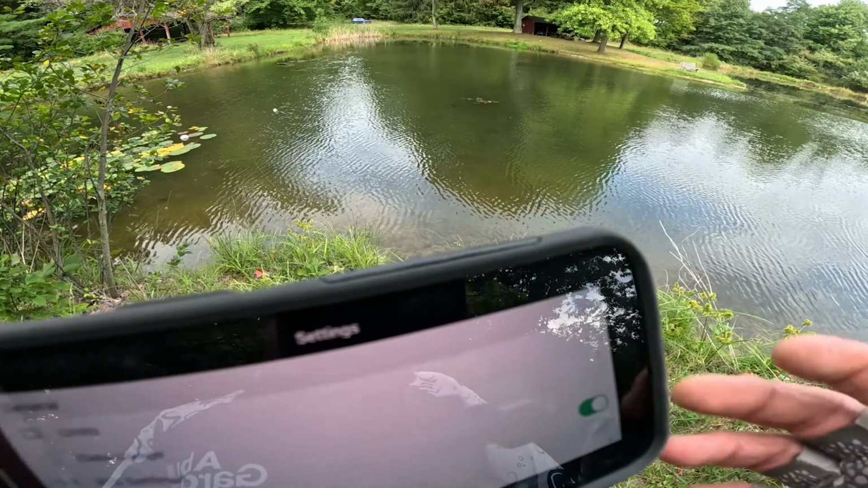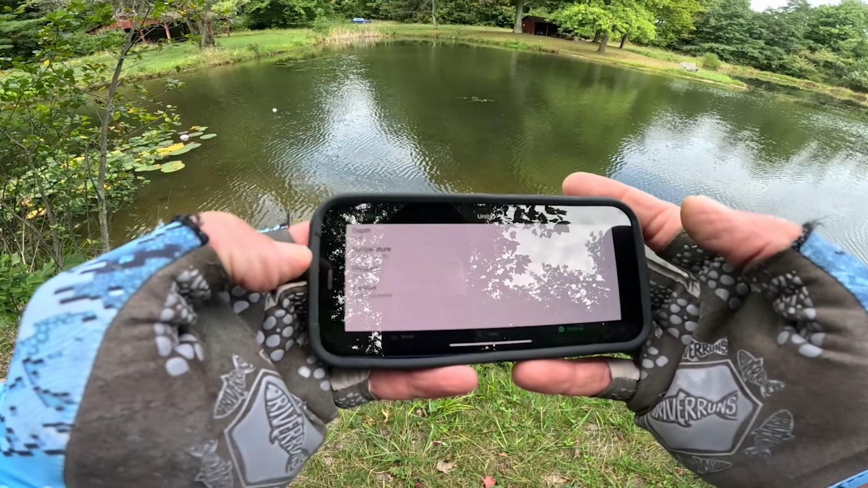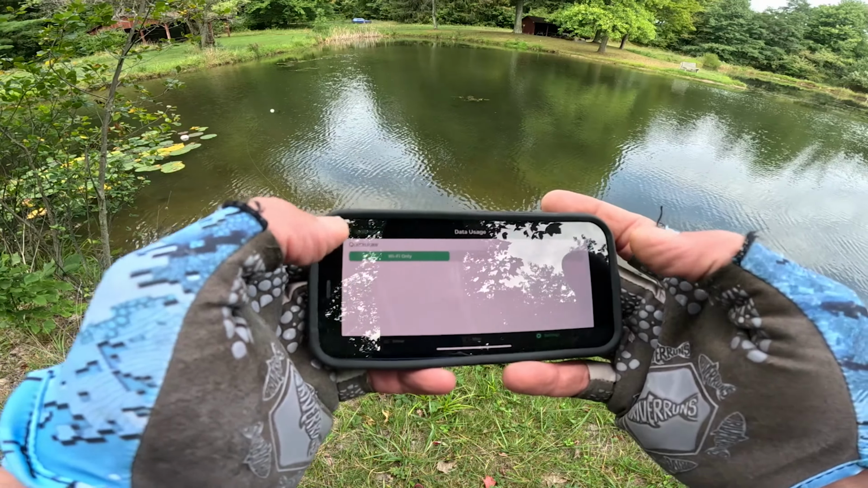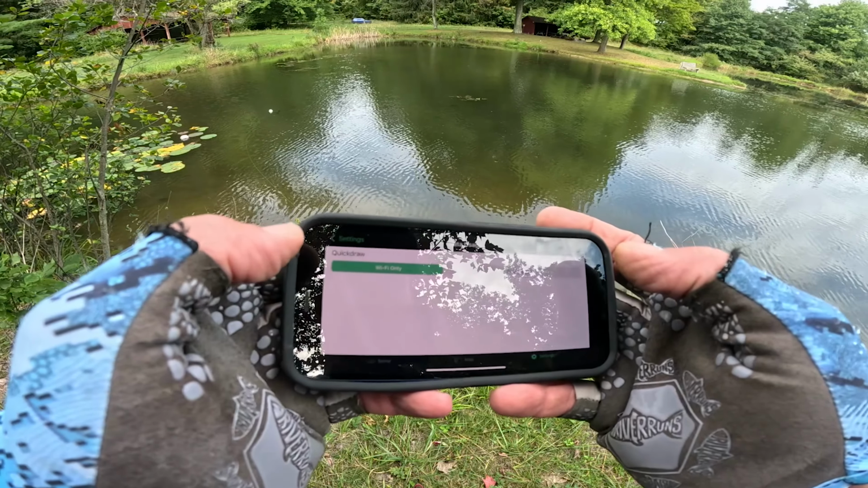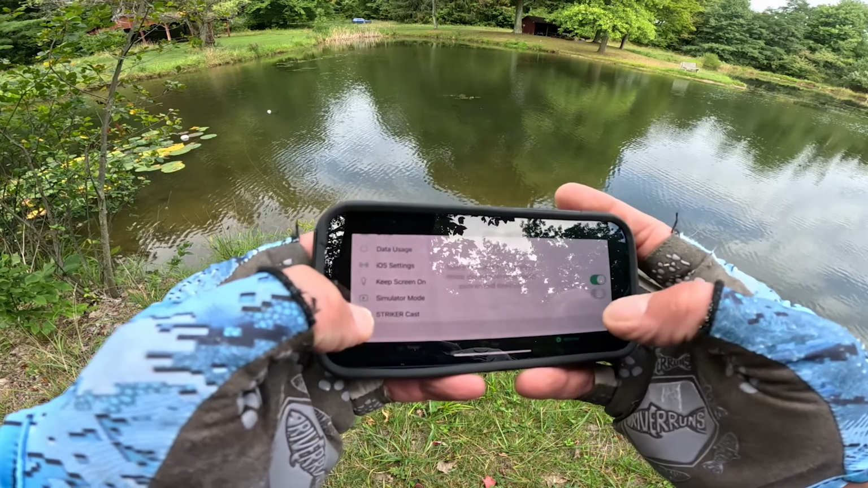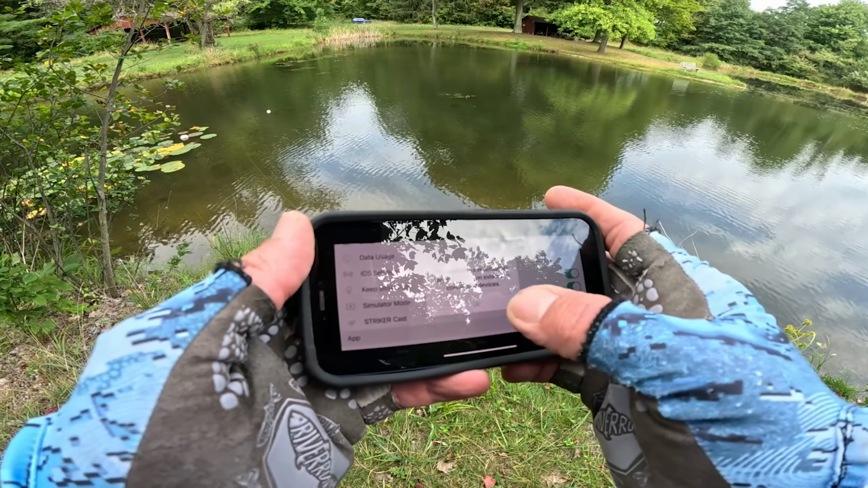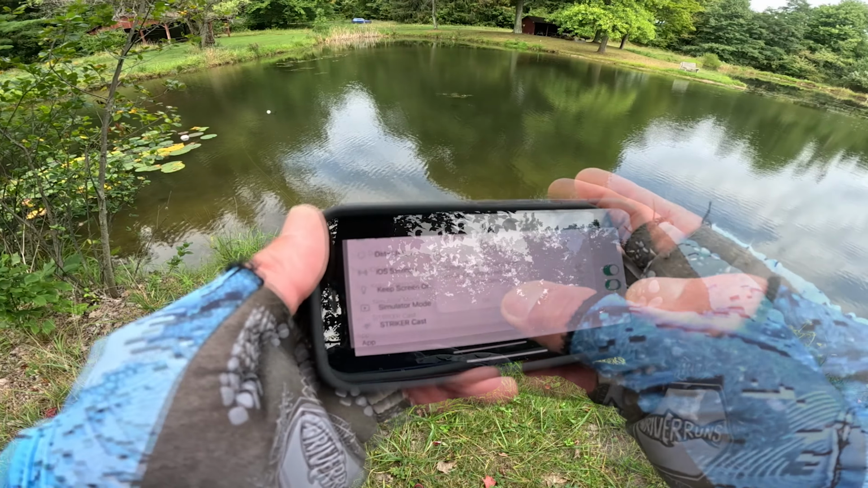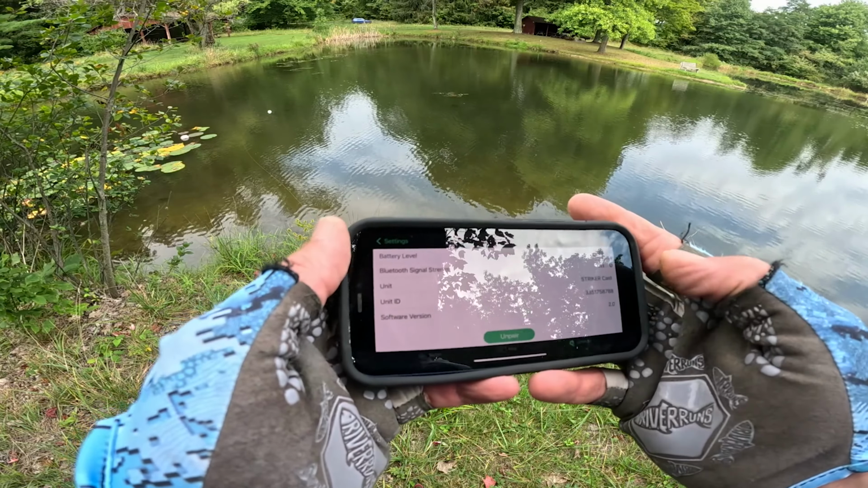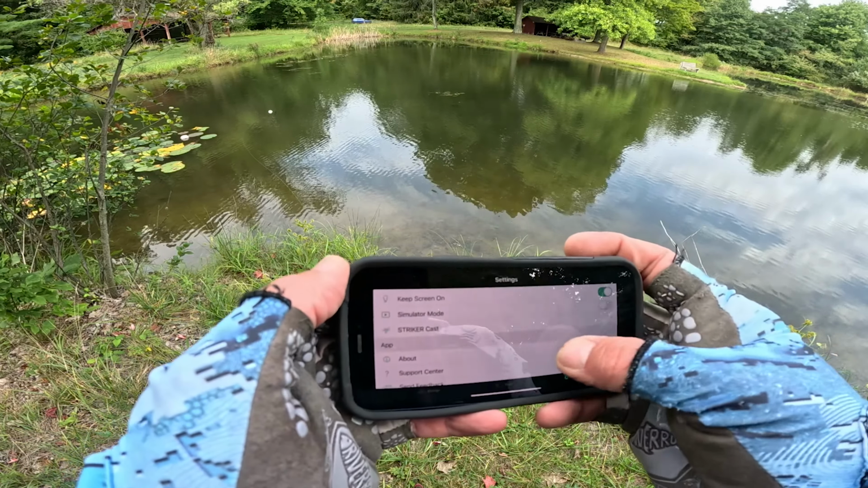All right, now I'm going to go back and into my units. It goes depth, feet, temperature, Fahrenheit, distance, miles, positions. Data usage, Wi-Fi only, or Wi-Fi or cellular. I'm going to keep screen on. Simulator mode, you don't want that on. Simulator mode goes to factory settings and only shows you what it would show. Then there's the Striker Cast battery, the Bluetooth signal, the unit, software, and so forth.